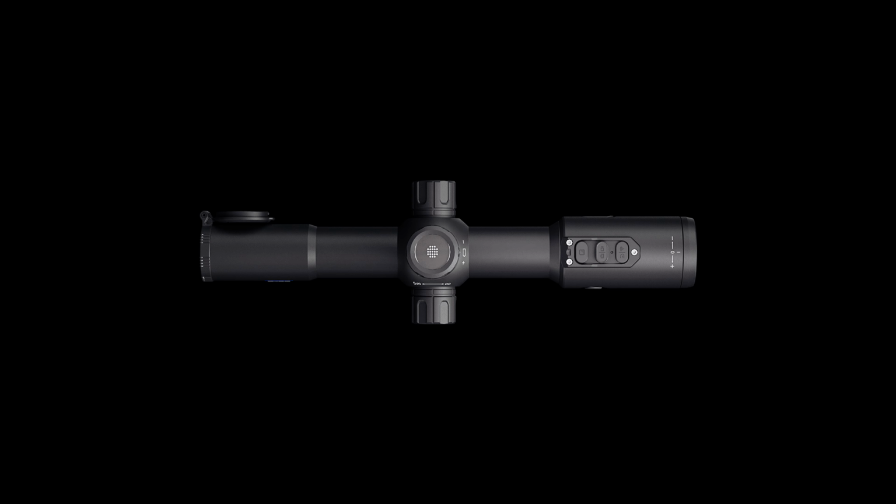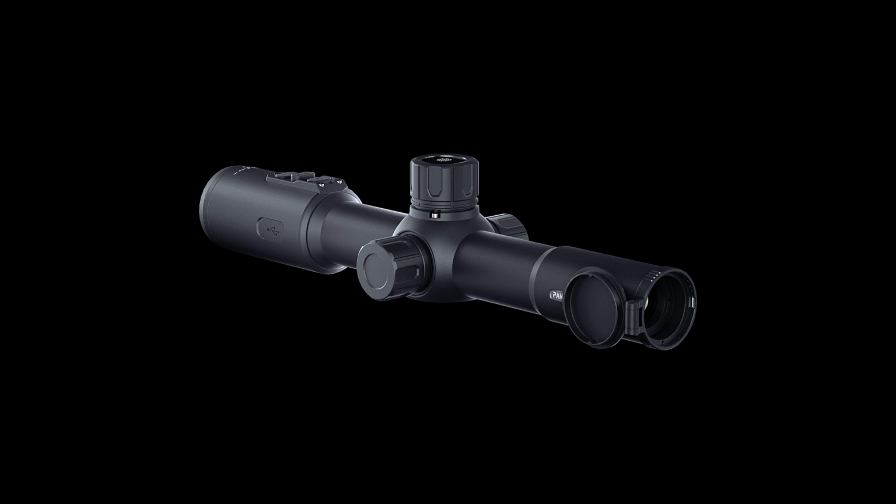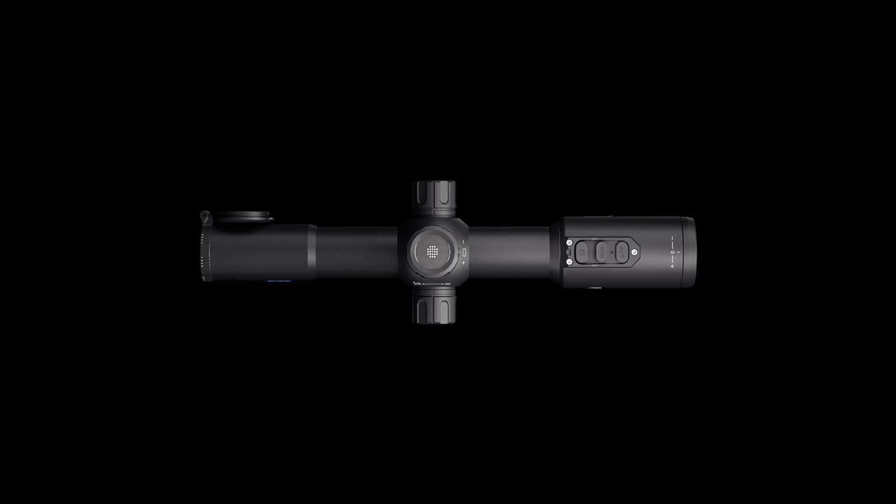In the first video, you would have seen I was going to mount this in a spur quick detach mount. What ended up happening is because that mount is a 6mm or roughly 20 MOA canted mount, I could not get the PARD Pantera to zero at 50 meters on my 22. It's 22 long rifle. So I have gone back to PARD and I've actually asked them two questions.